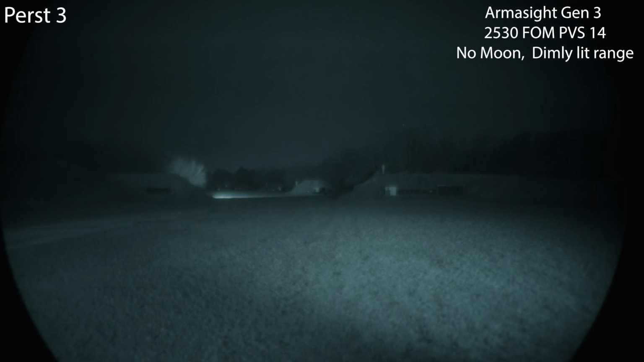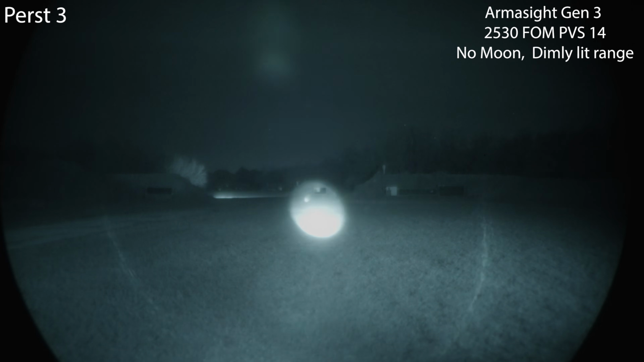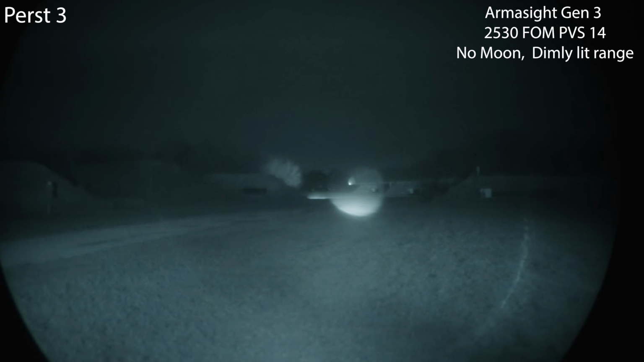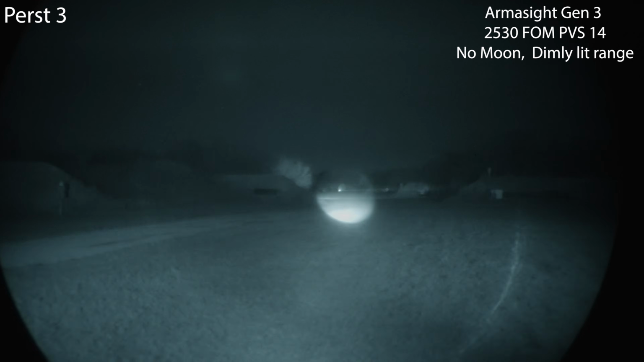All right, the Perst 3 was quite the laser earlier. So I'm curious with photonic barriers if it's going to kind of tame this thing down. Notice how that illuminator walks all over. Laser's not moving. It's the illuminator moving relative to the laser. So this is as wide as it gets. It's still really, really overpowered. I think the bloom on the laser is a little better now that we have lights kind of downrange.